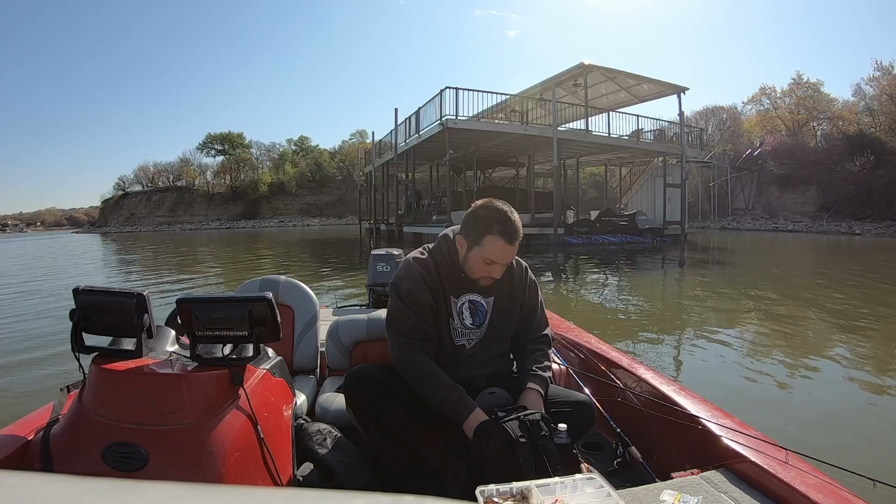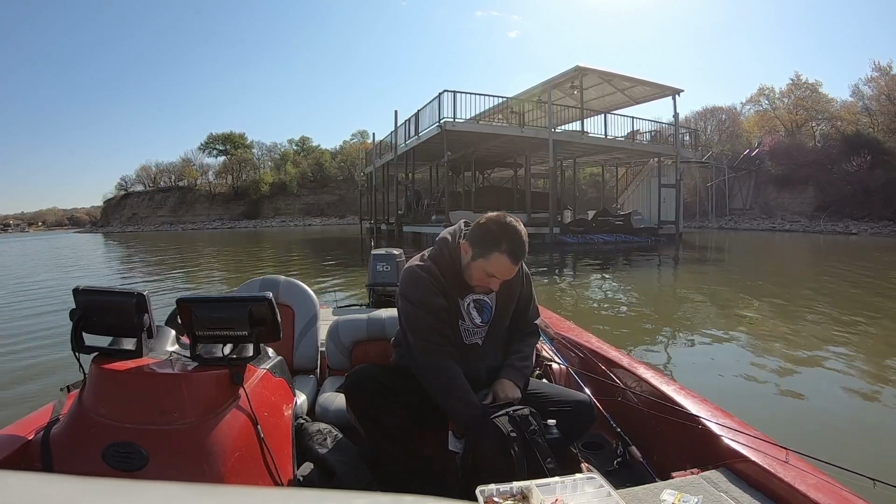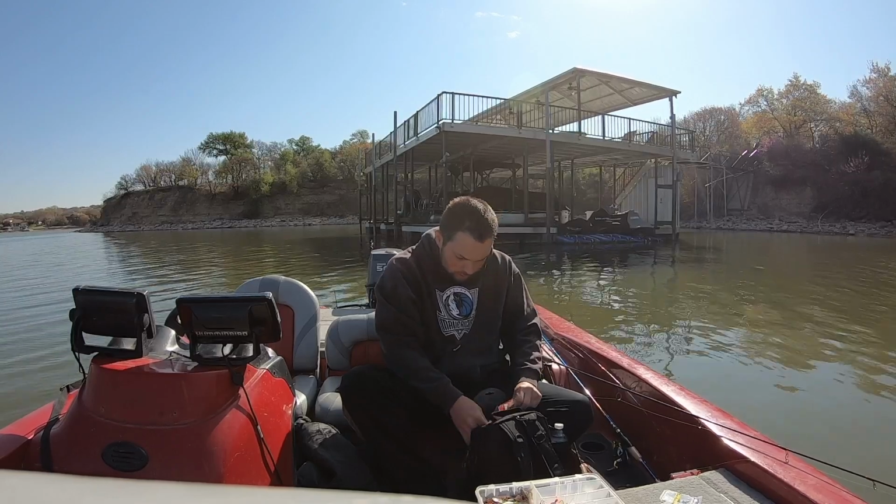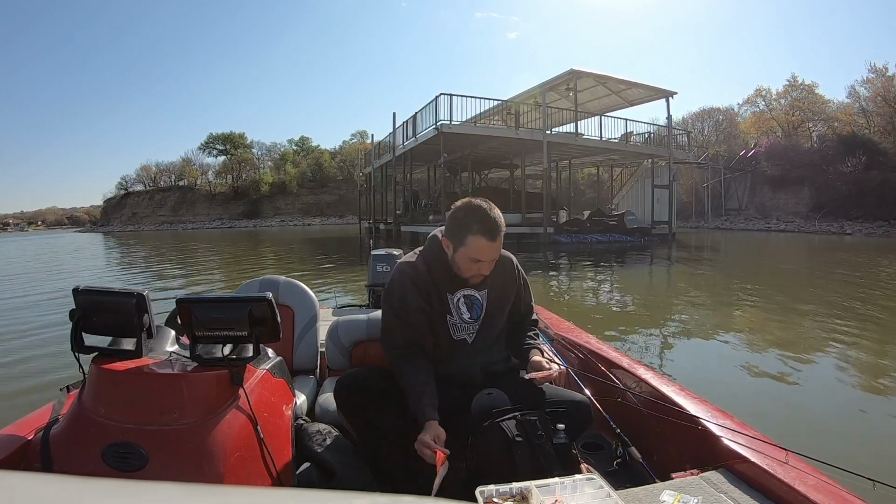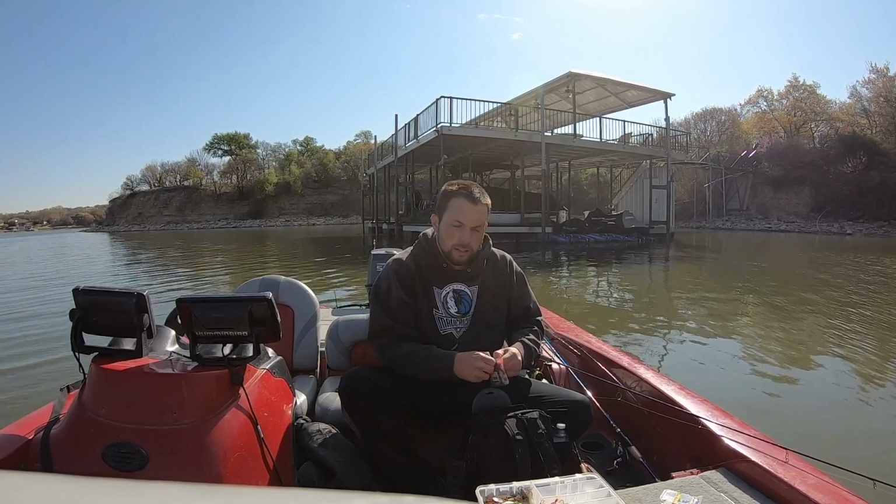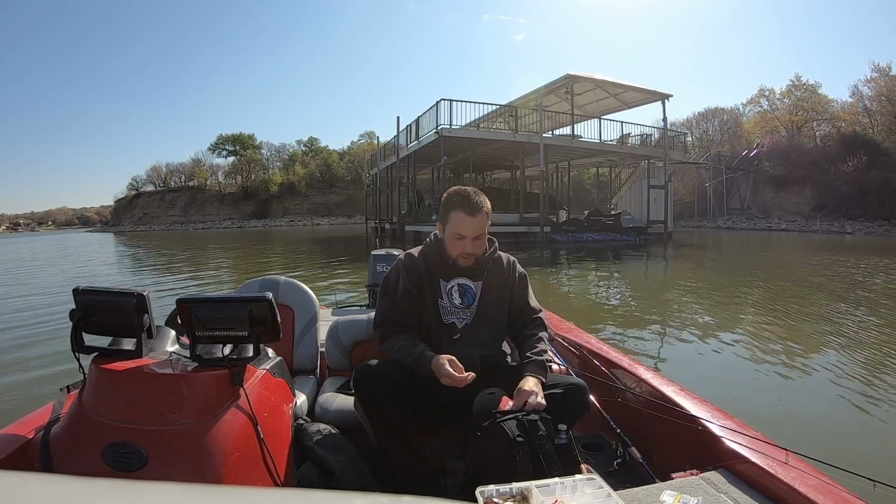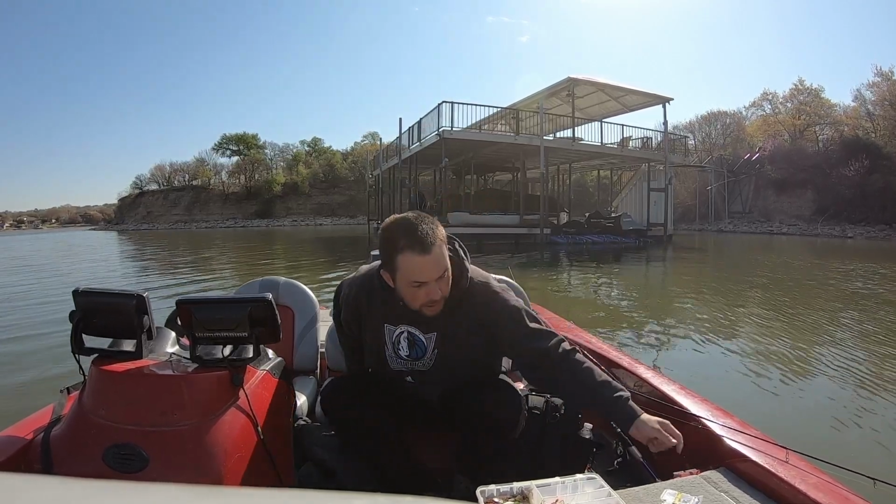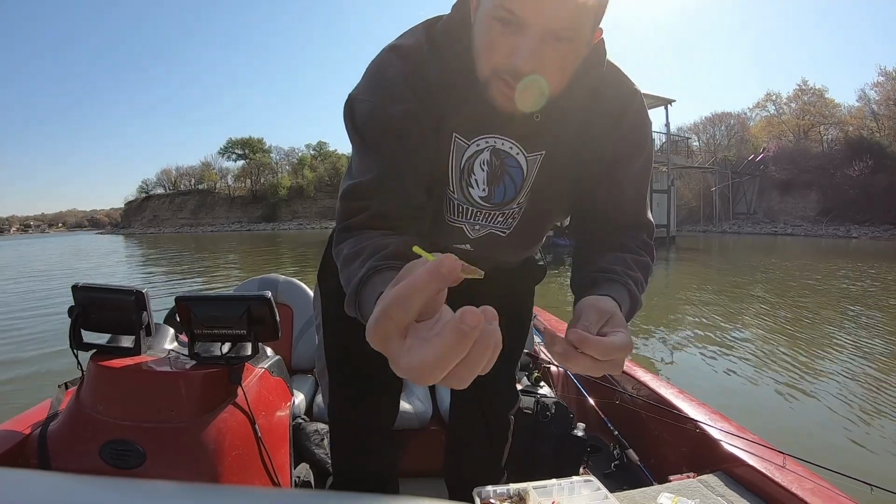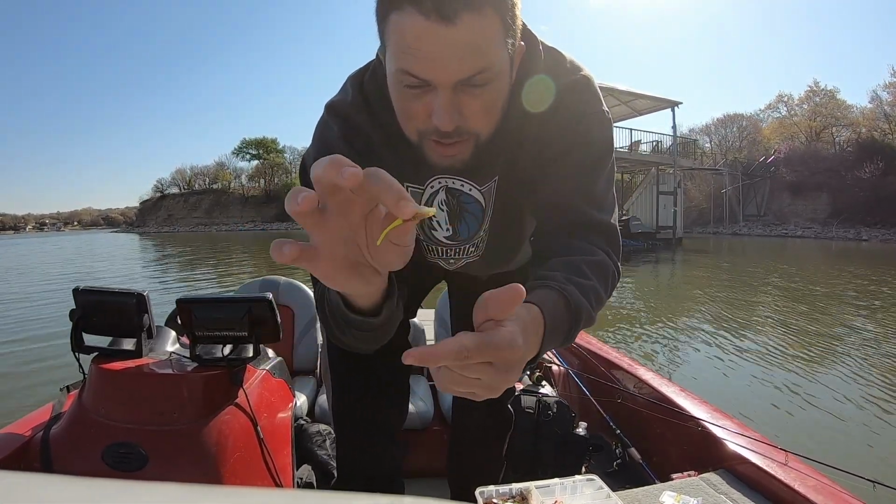This water's pretty clear for the most part. I think I'm gonna use these. These look cool. And I really want that round profile like this, so I can skip it under there. I'll show y'all. This profile right here is really what you want, because if that hits, it's just gonna skip.